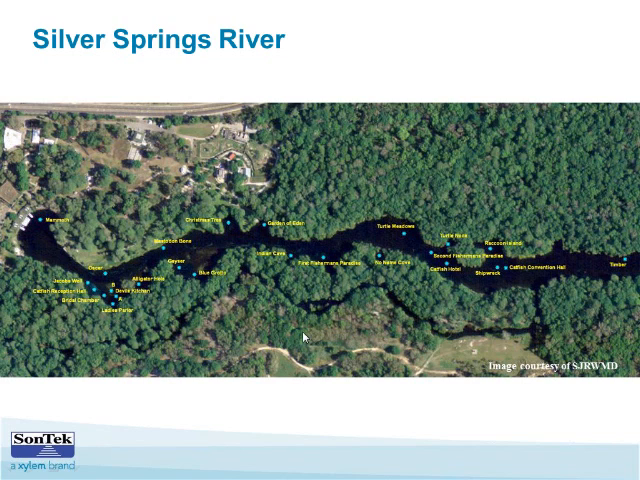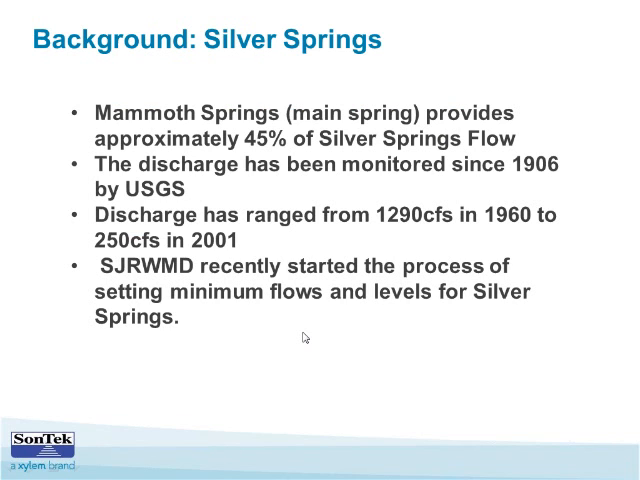Mammoth Springs provides 45% of the Silver Springs flow, and the discharge has been monitored by the USGS since 1906. The discharge has ranged greatly from 1,290 CFS in 1960 to 250 in 2001, and these are just max and mins. It's not an overall trend.